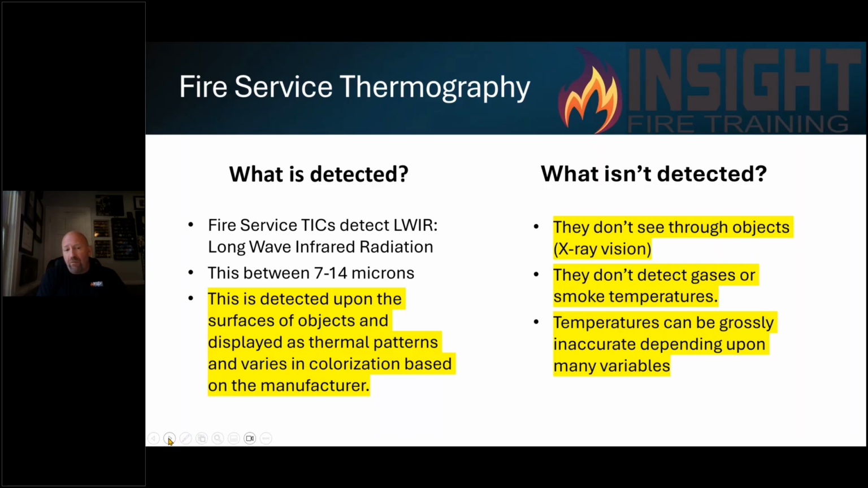And that is between 7 and 14 microns. Micron is a millionth of a meter. That's pretty darn small. And that's detected upon the surfaces of objects and displays patterns and varies in colorization, get this, based on the manufacturer. You don't get to choose. The manufacturer decides, and none of them have agreed, which is very concerning. If you have 3 or 4 different cameras in your department, you can have 3 or 4 different interpretations. And I'm going to show you why that's not a good idea.